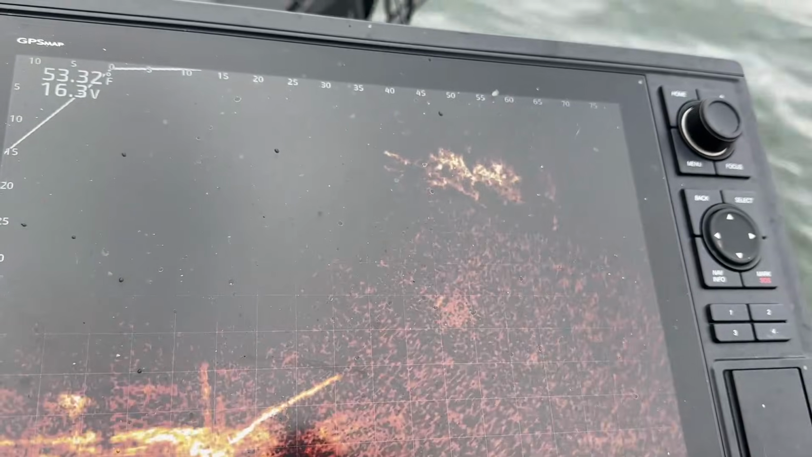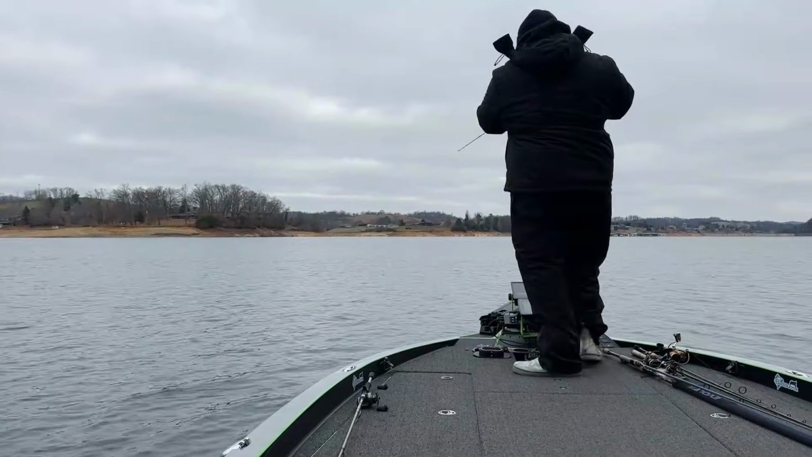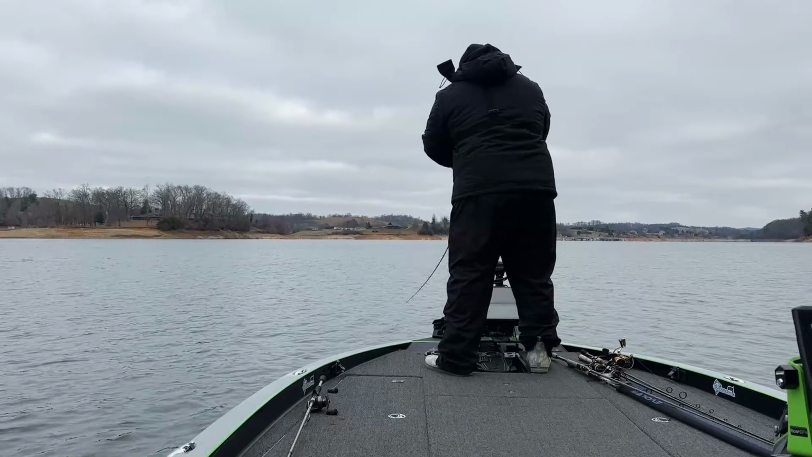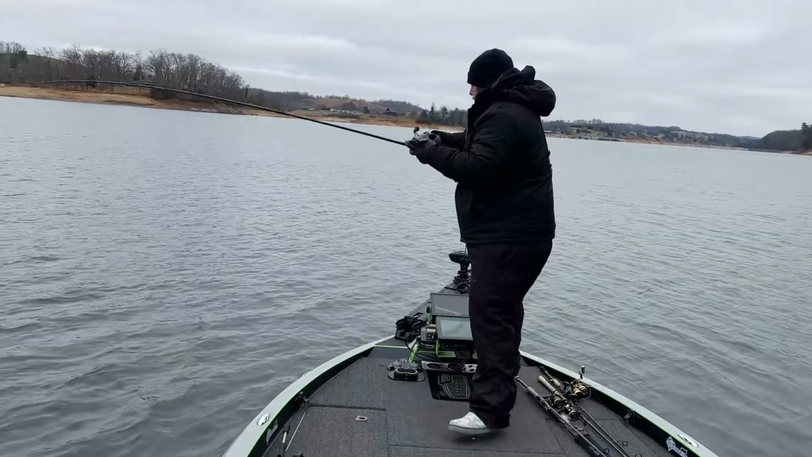But our first fish that we caught today was actually off some wood that was just slightly off the bank that we ran across. And sure enough, the first bite of the day happened. But with this pattern, don't actually be too concerned about how much shad are in the area.